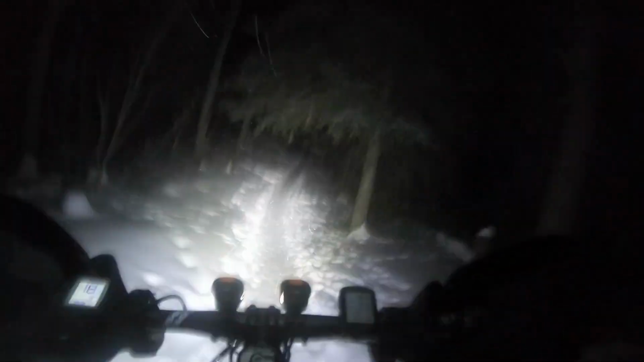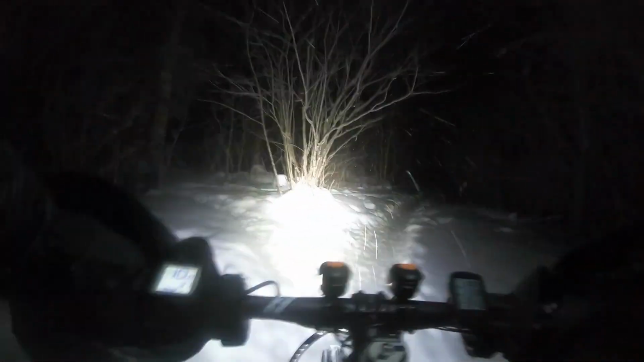This section ends up being absolutely gorgeous. Okay, so we've got a couple of tougher hills to deal with. Hopefully I can ride it with this thing. When you gear down on this thing, it slows down. Okay, that was the easy one of the two.